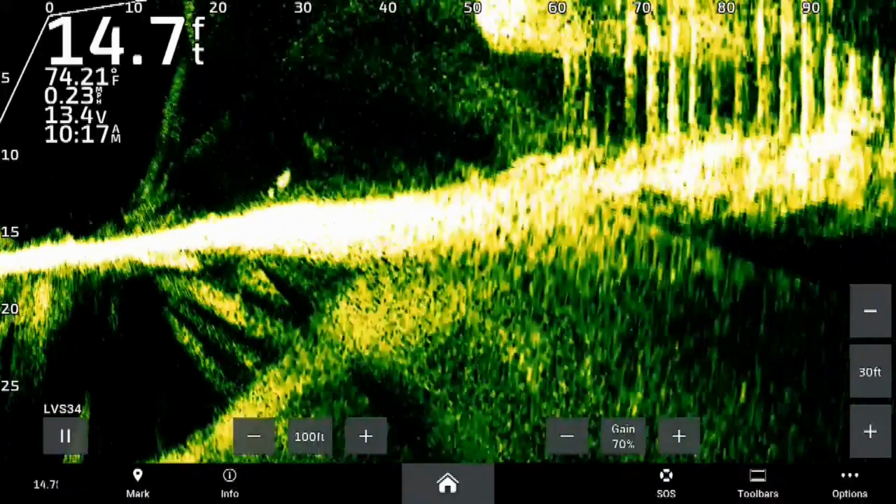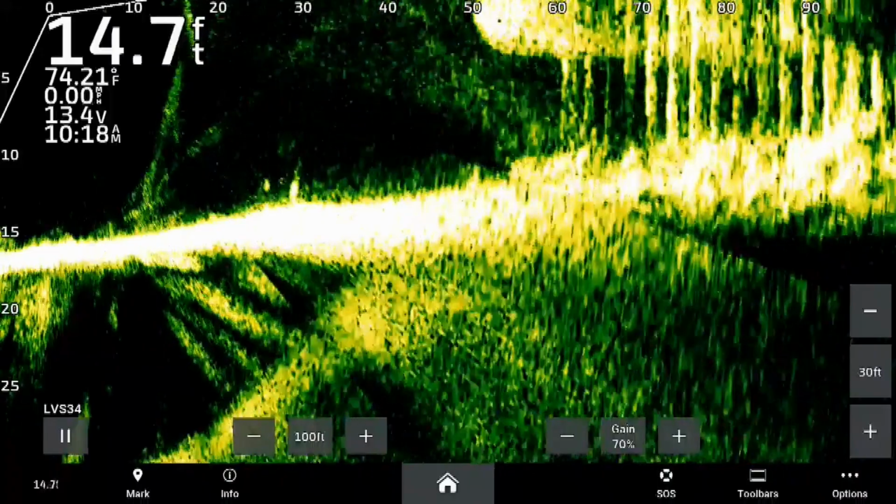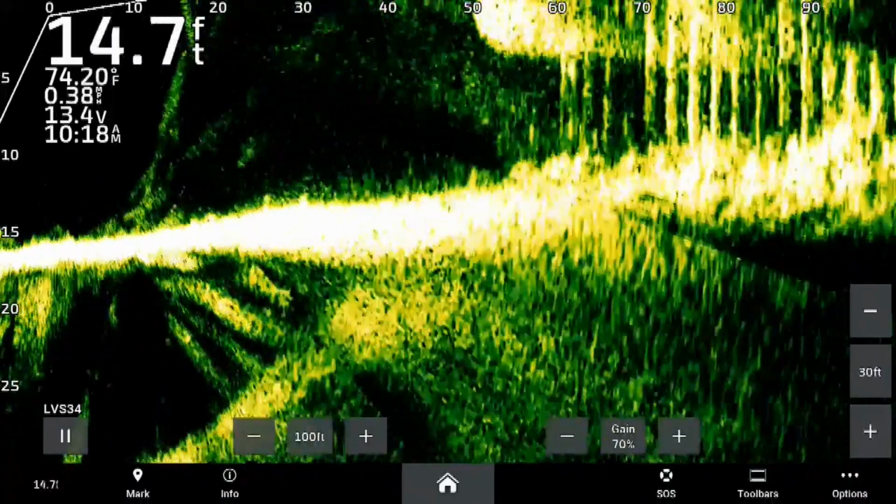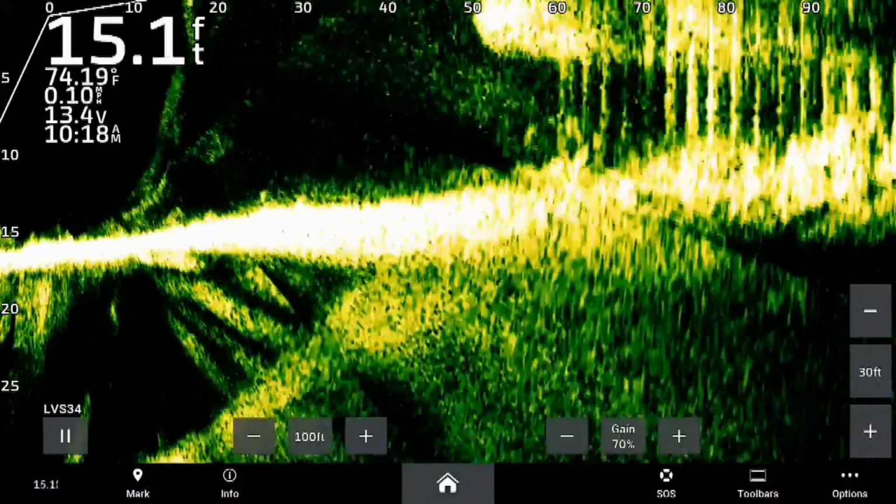So I hope this helps, guys. There you see a couple of bass swimming around it. They're just not interested in it, and I'm done with it here. I think I'm going to reel it up here in a few minutes. And so I just wanted to show this to you guys. I hope this helps you guys.